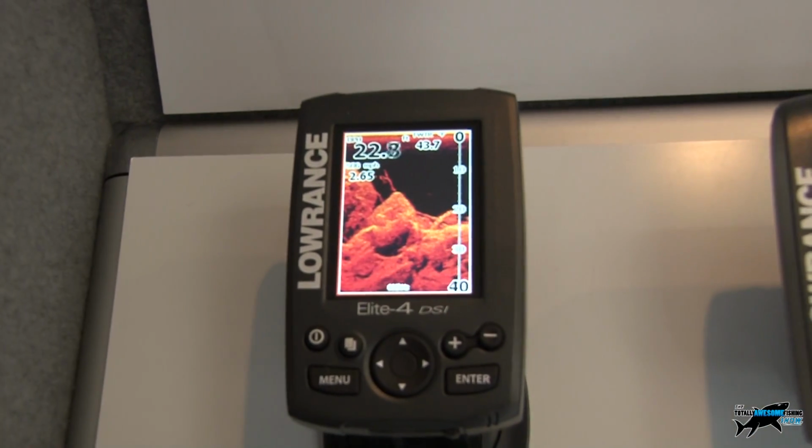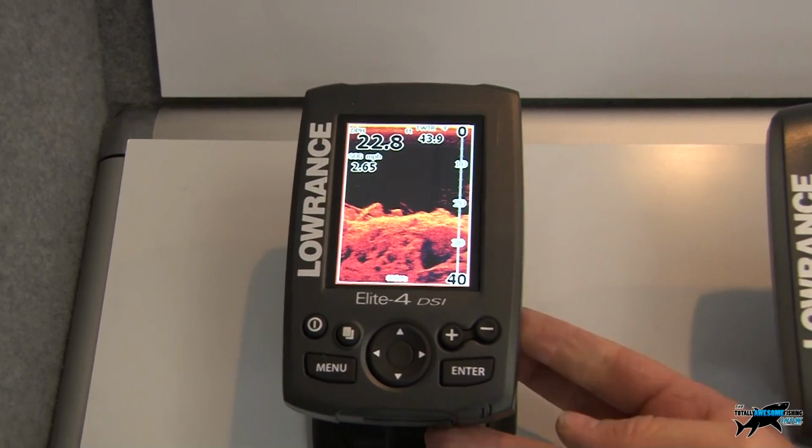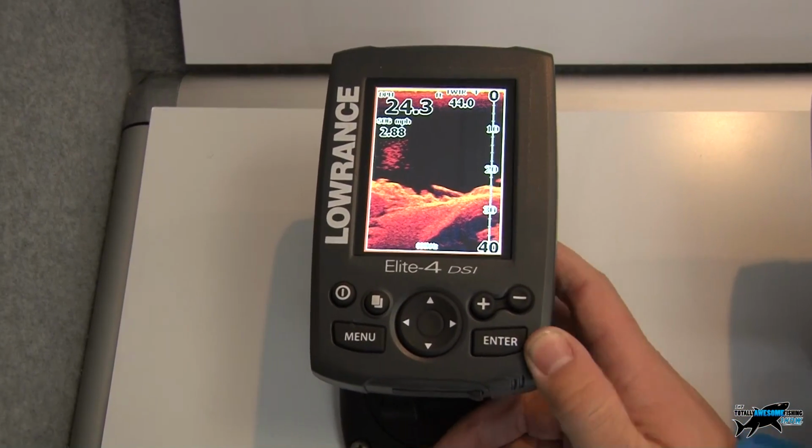Okay, so we have our Lowrance Elite 4 here. Now this series is available in several options. There's fish finder only models and combined GPS fish finder models. The one we have on display here is our Elite 4 DSI.